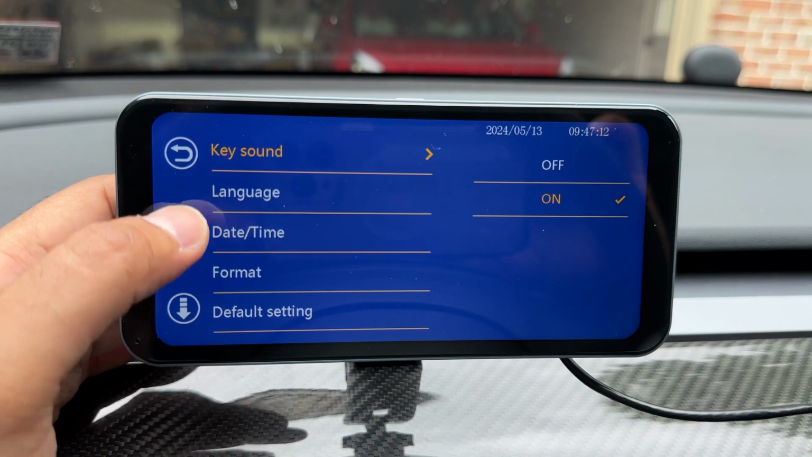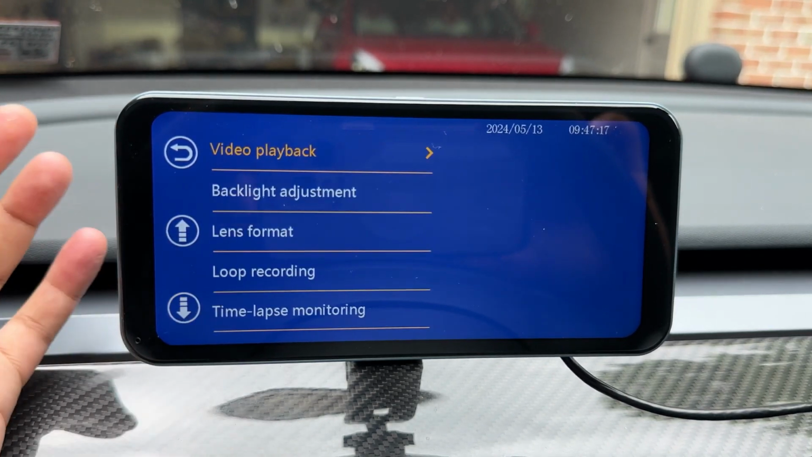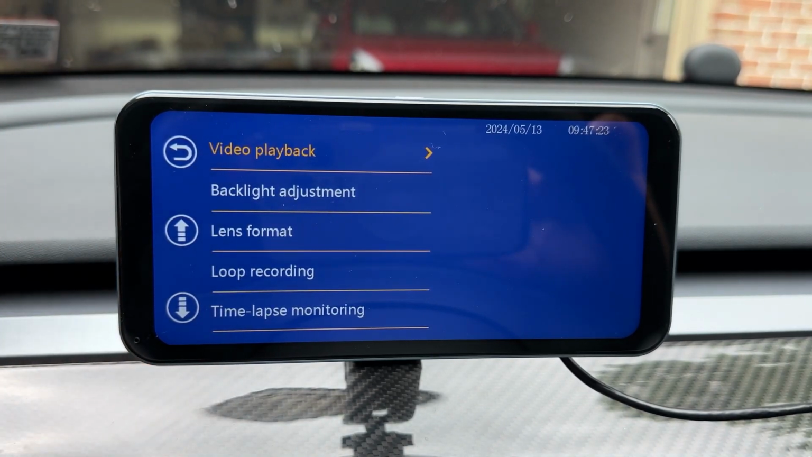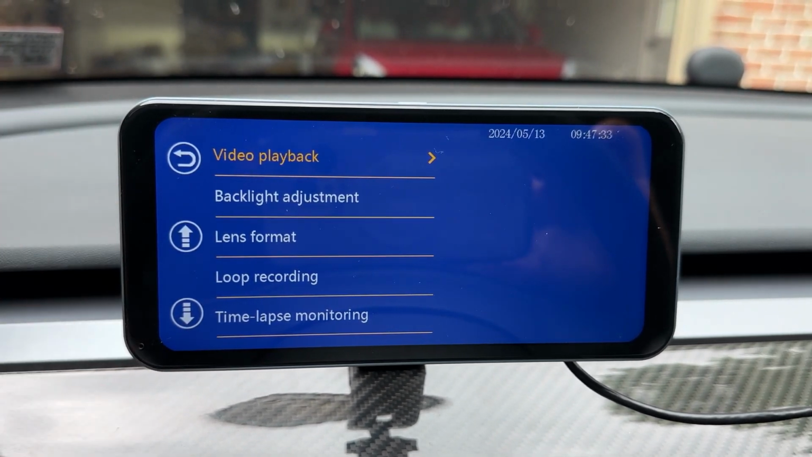The key sound, language, date and time, format, default setting, and the version. So that is all that you get on the settings. I wish I knew what some of this did. Didn't come with any directions. Maybe these are features that they're going to incorporate in future, and this is just maybe a very early version, but I don't know what some of that means. Anyhow, I just wanted to show you that they exist.